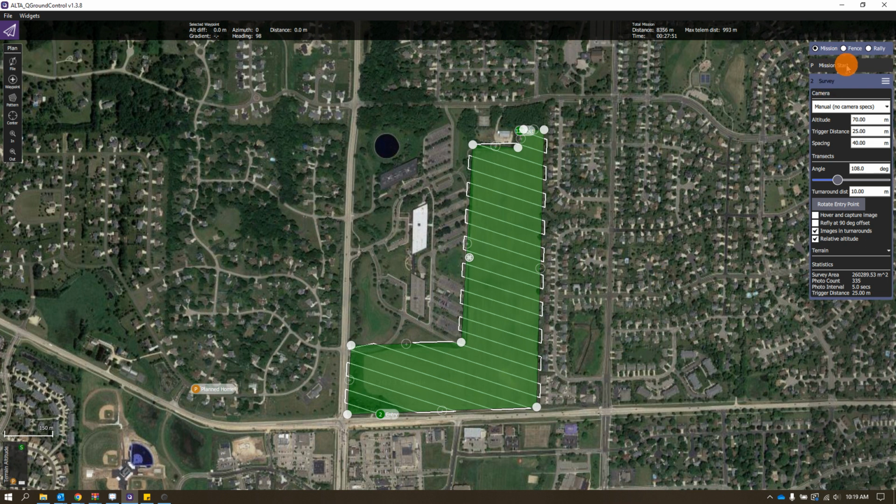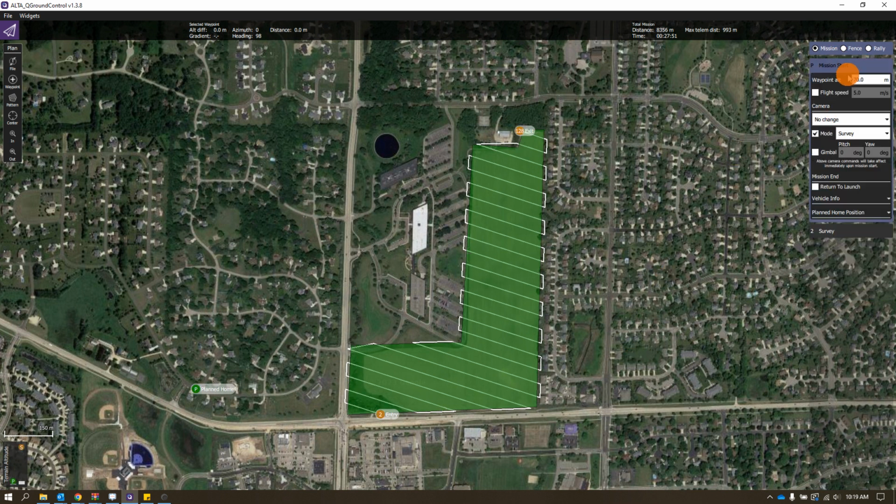So the first thing we're going to do is go to the right side where it says Mission Start. And if we double click on these, or if you select the mission, you can actually move these too. So let's say we're going to fly it from this position right here. That's going to be our planned home.